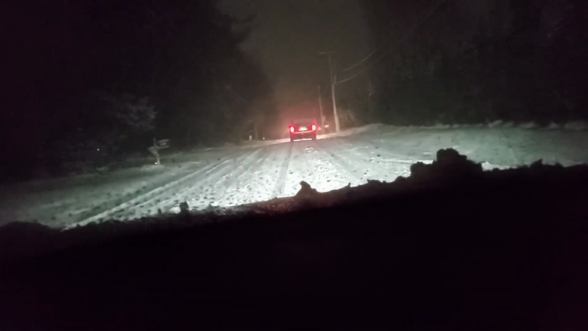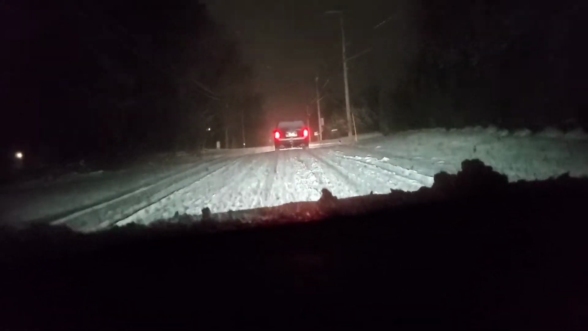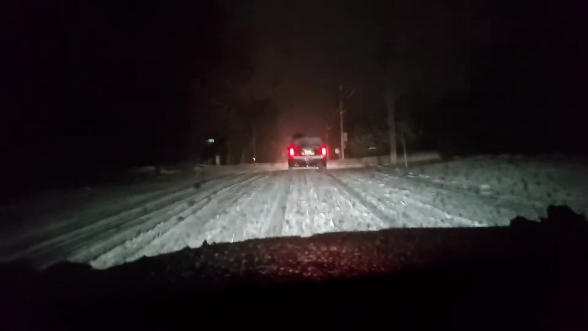The tires are really slipping bad because it is black ice under this uncleaned road.